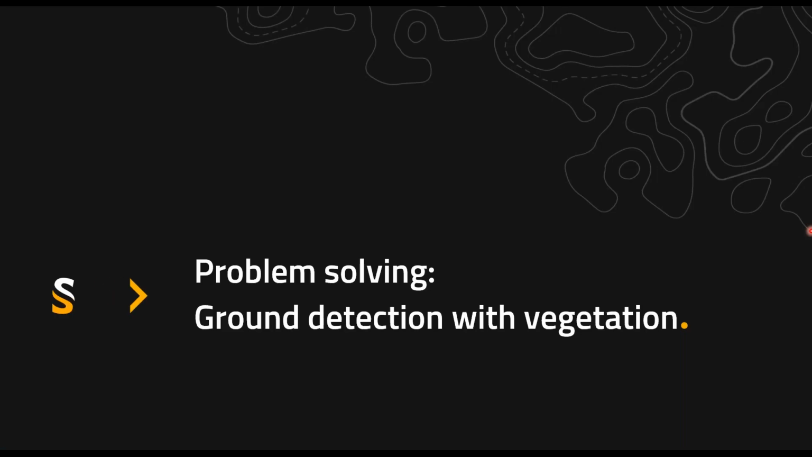Now we move on to a kind of a different world, which is the ground detection above vegetation. It's a well-known feature of LiDAR that it can penetrate vegetation. This is due to the echoes because it's an active sensor.